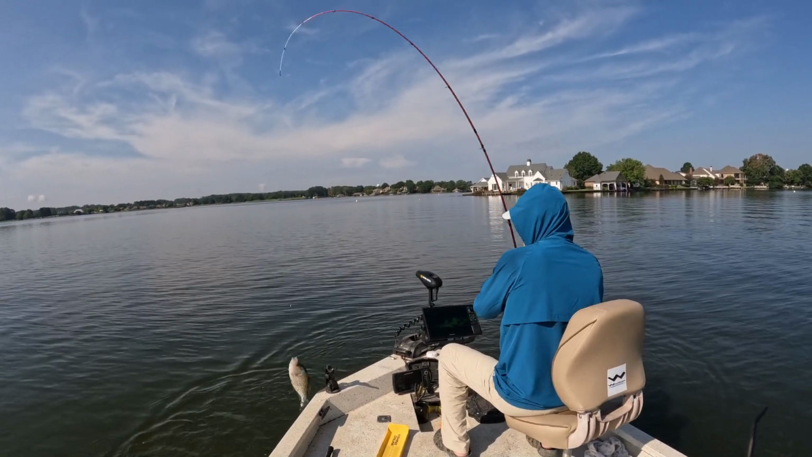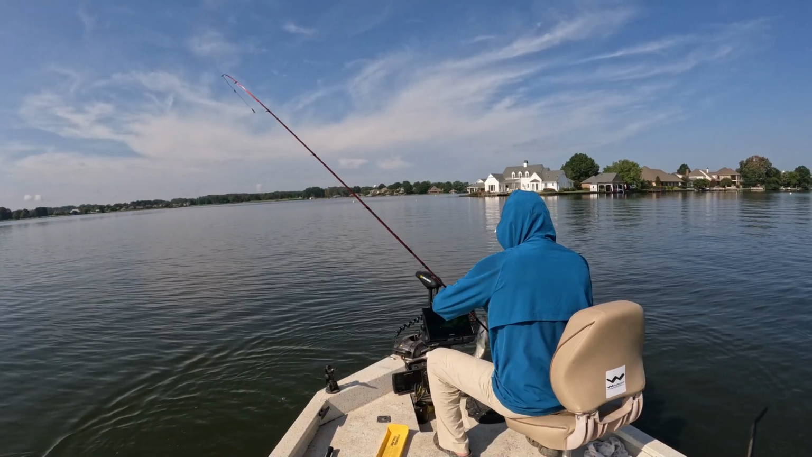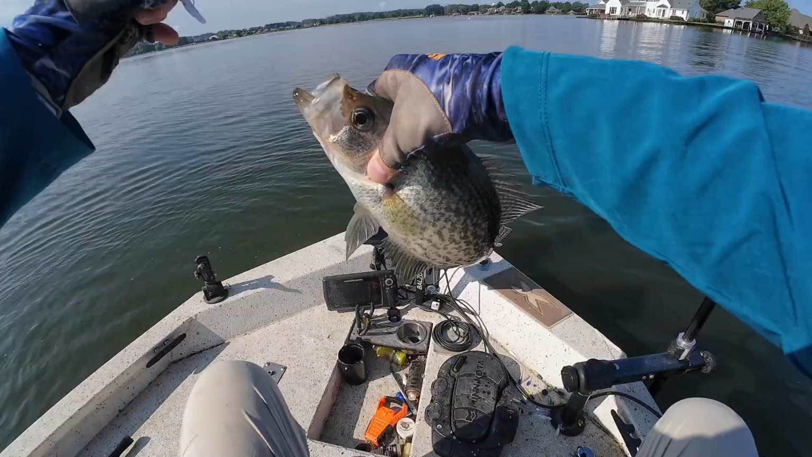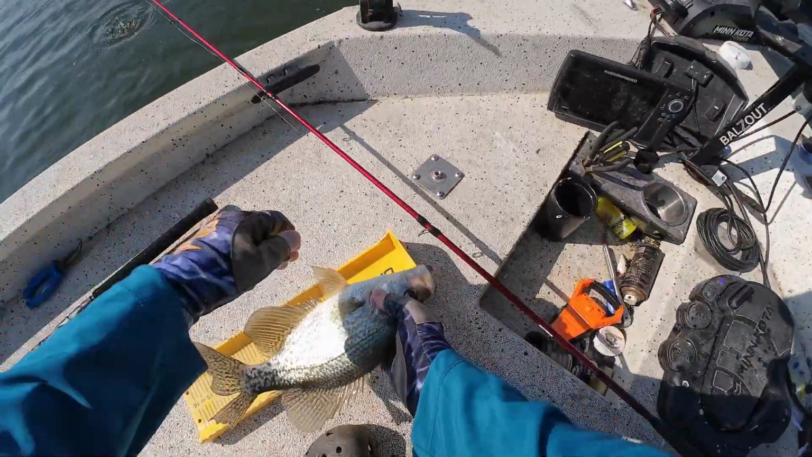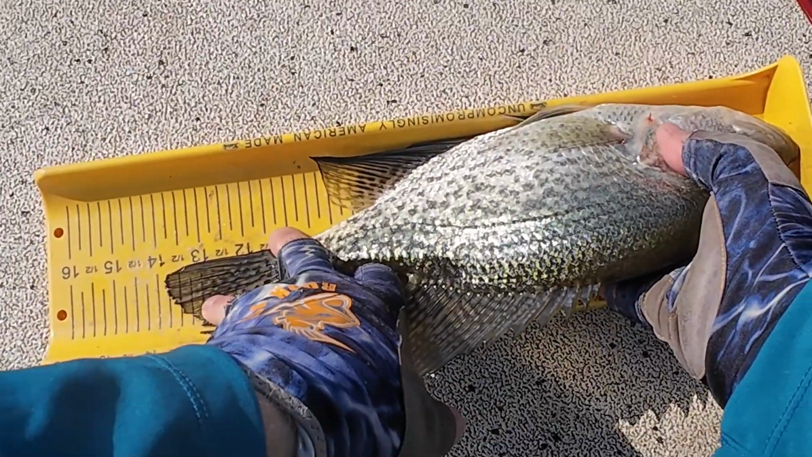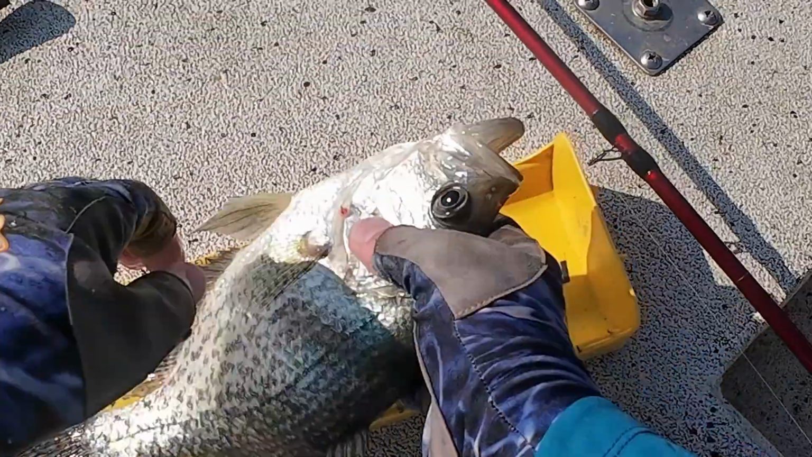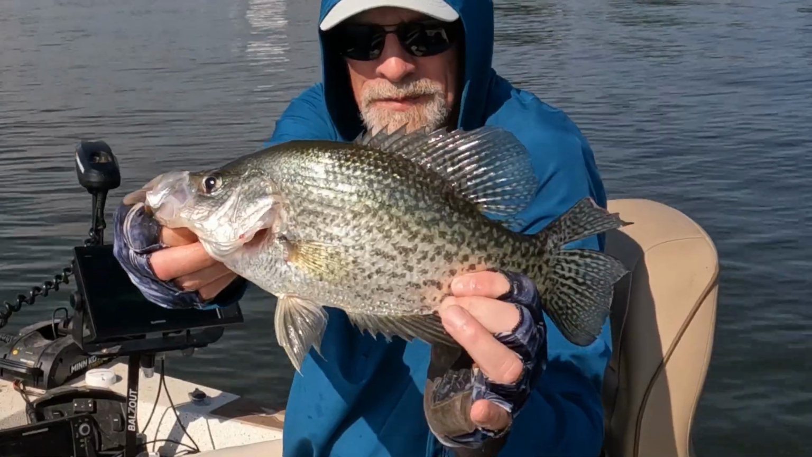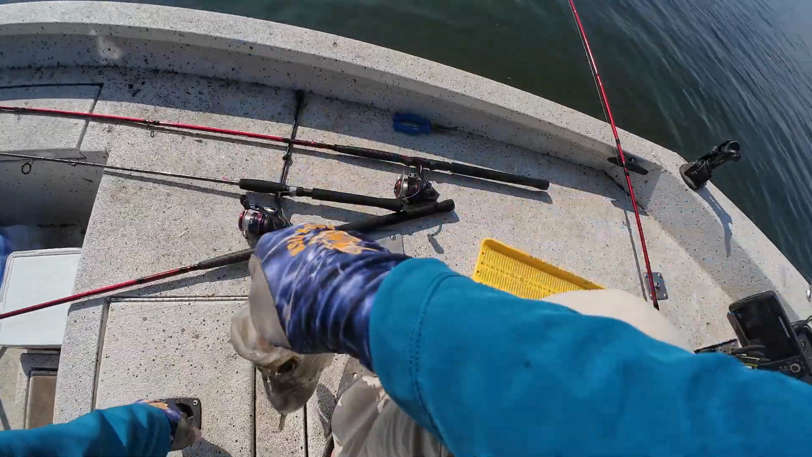Get up here then, little. It ain't too little. Sucker's 13 3/4. 13 3/4 inch black crappie. Yeah.